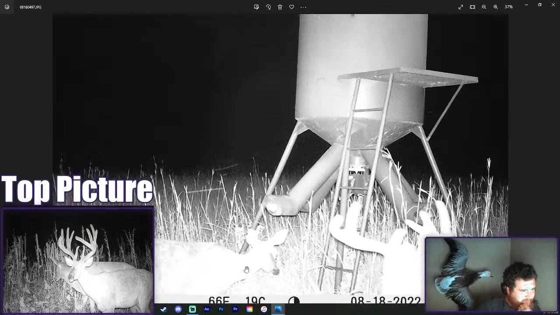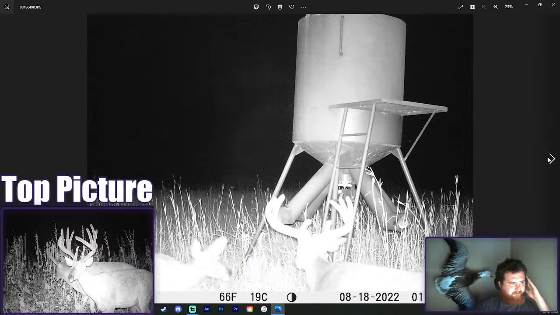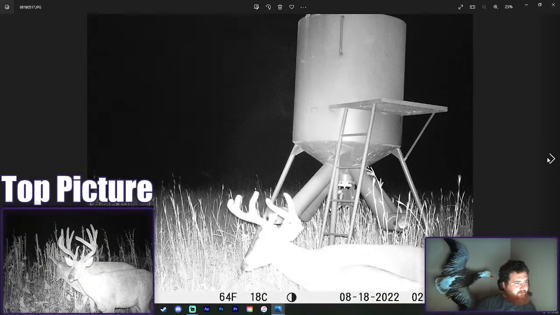Oh, it's a little... I thought it was a... That's weird. I don't think it's a fawn. It must be a fawn? No, it's too big to be a fawn. That's a really weird angle or something. It's throwing me off. This camera might just be higher than I thought.